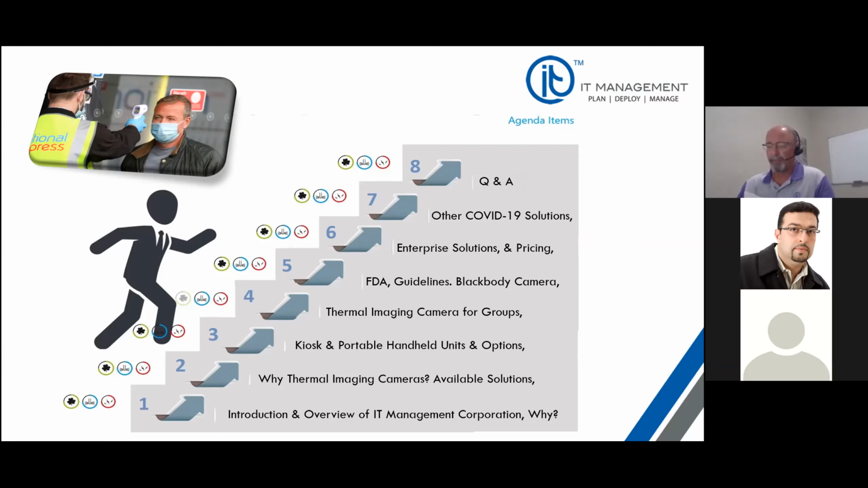In the first section, I'm going to go through a brief overview of who IT Management is, so you can understand our company and what we do. Then I'll also talk about how we got involved in this particular issue, the thermal imaging cameras and the available solutions. We'll go into some detail there: the kiosk and portable handheld units and options. We're going to go through each model and give you some in-depth knowledge. Some of that will be deeply technical, some of it will not.